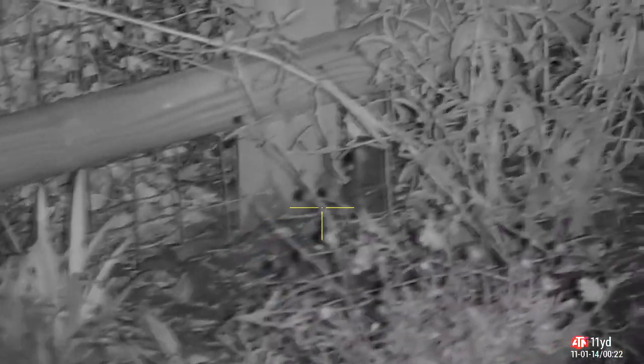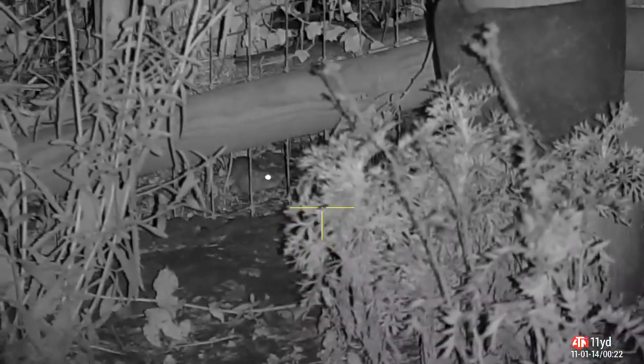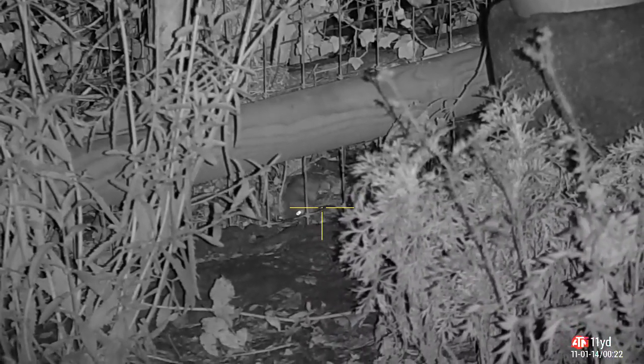There's another 2 snivelling rats somewhere, just trying to find them, and there's one there, just hiding behind that fence post, and I spot the second one just at the top of the screen right there. Now he's on the other side of that boundary fence, on the field side. Still take the shot and level him out.